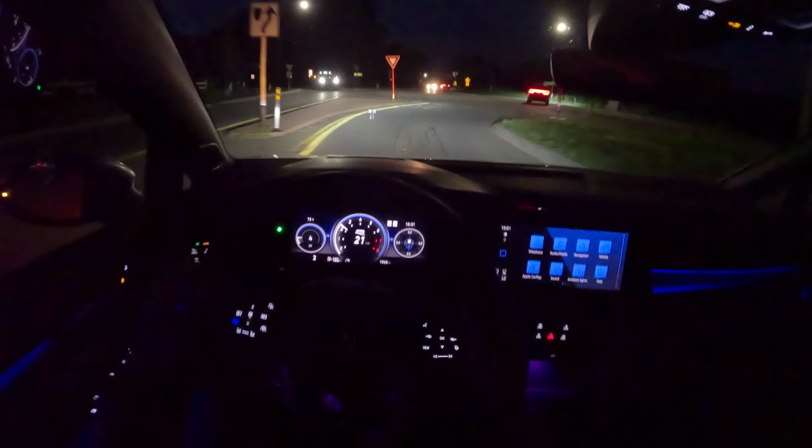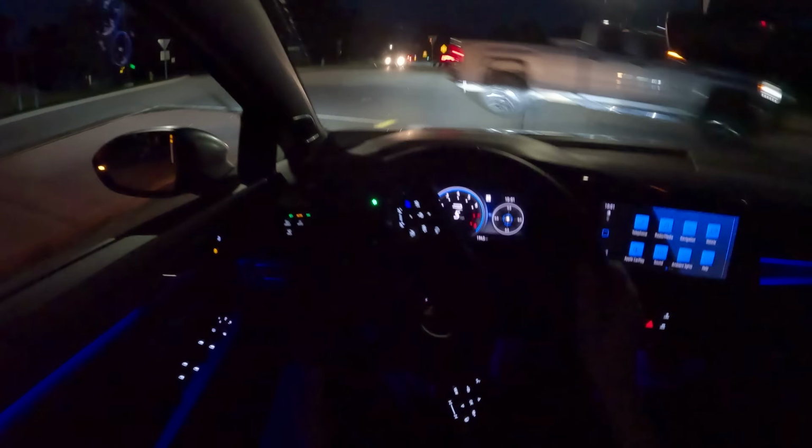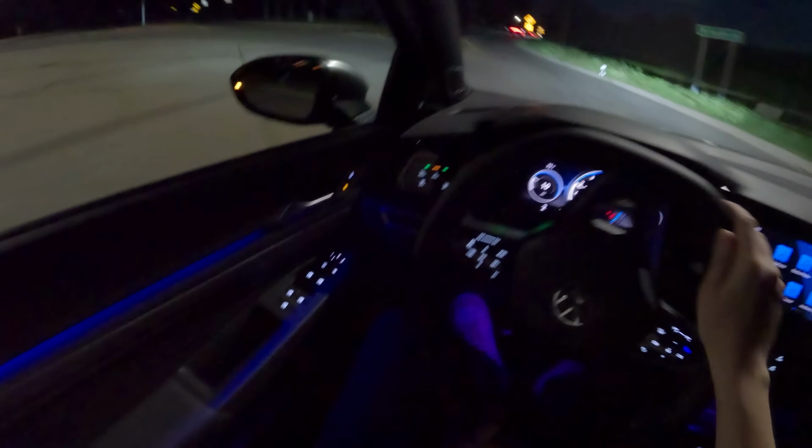No auto rev matching in this Golf R. You got to do everything yourself. You have to actually drive your manual transmission.